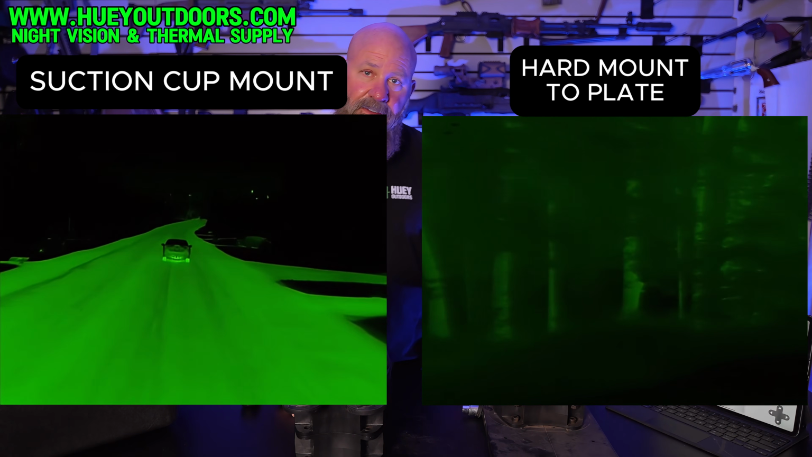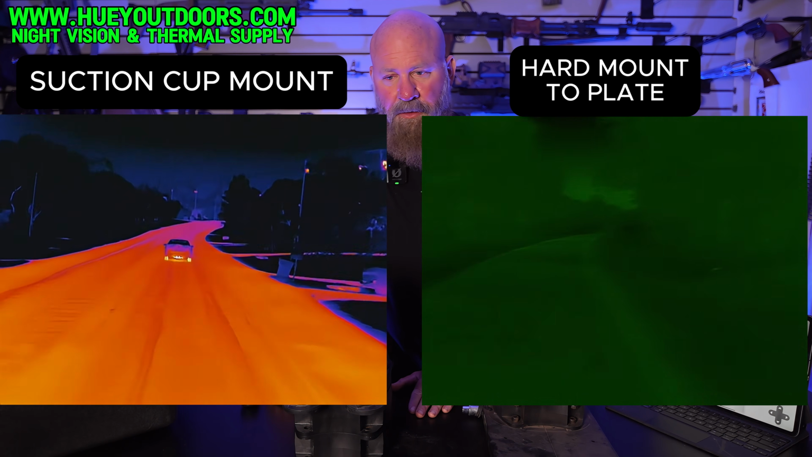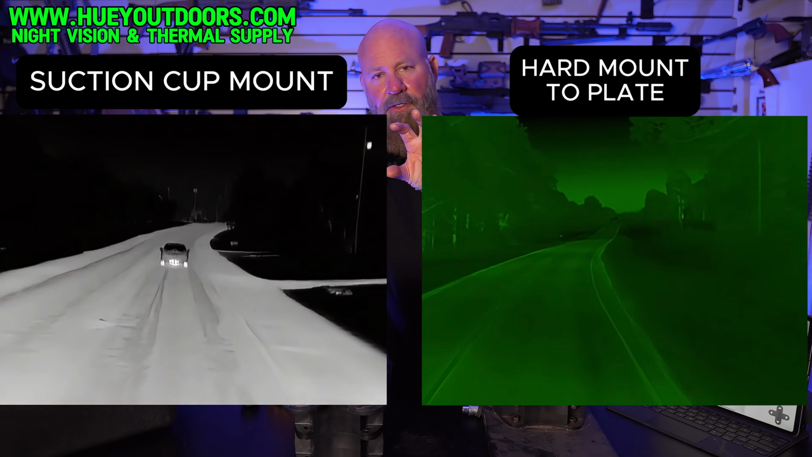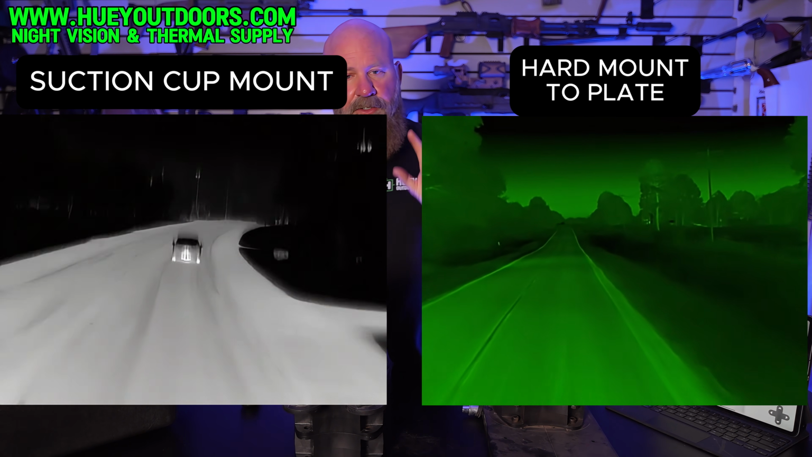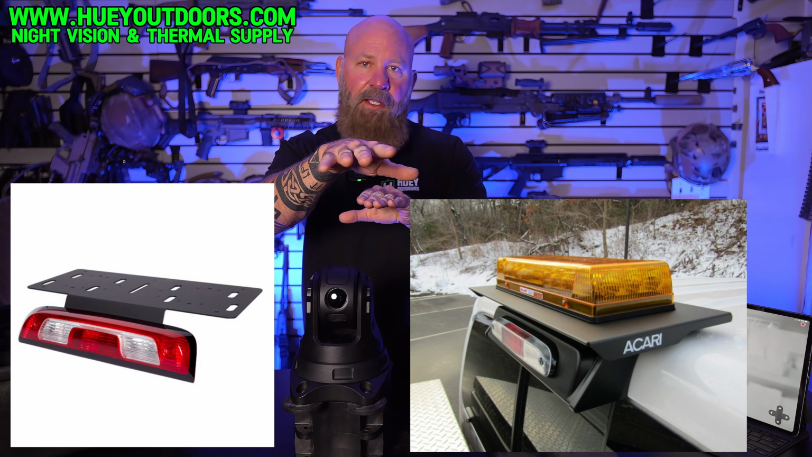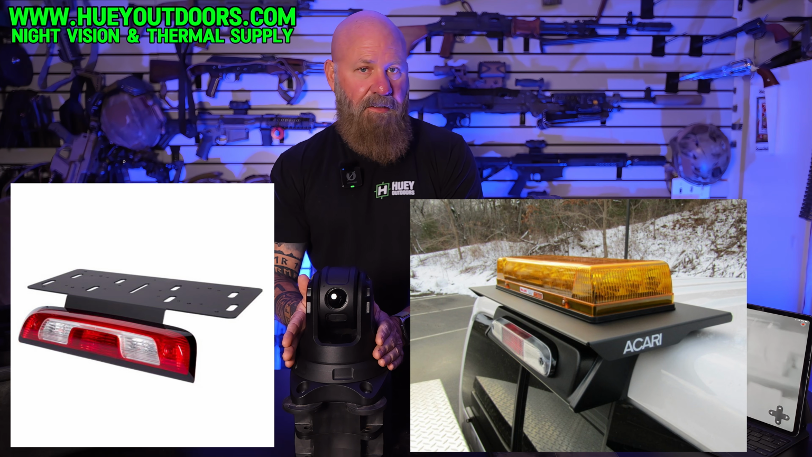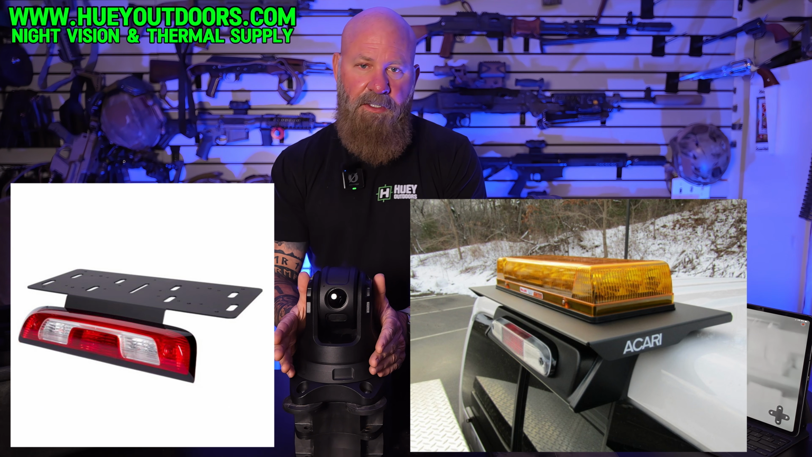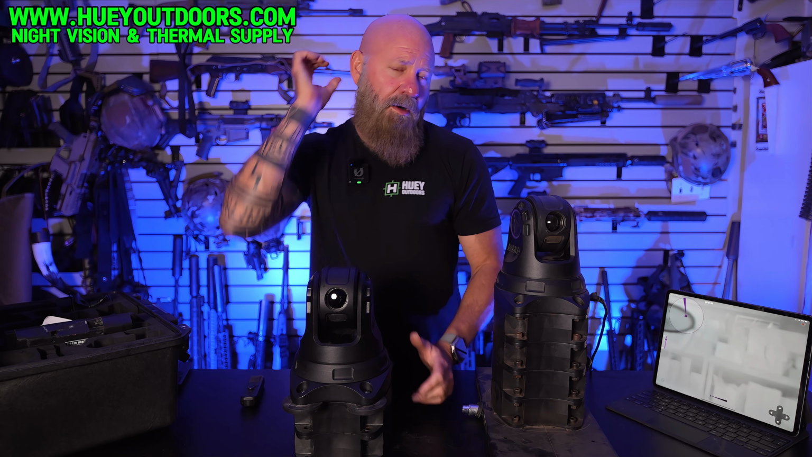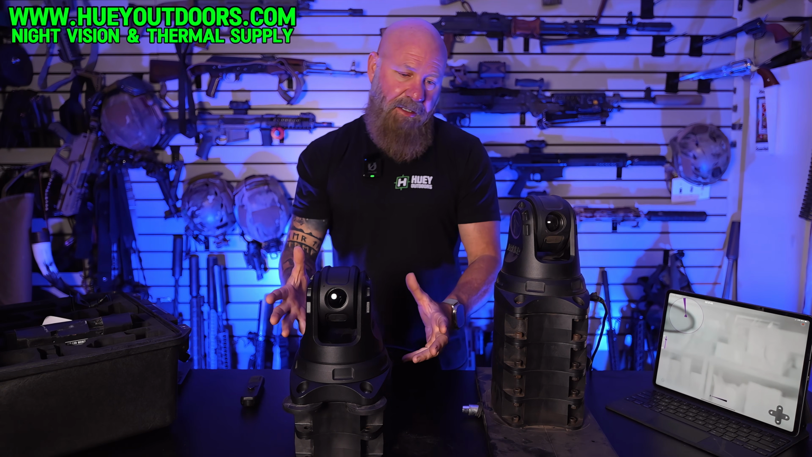If you hard mount it to something, a plate, I know for the Ford vehicles being aluminum, where your third brake light is, you can take your third brake light off. There's companies that offer a plate that'll go in there. You put your brake light back on, you have your plate. I think they're offering them. It's not Dark 30. It's a separate camera, or it's a separate company. I'll try to put the link in the description if I can find it, but it's for like Go lights, anything that you're going to put up there, because these are aluminum forged, the magnets don't work.